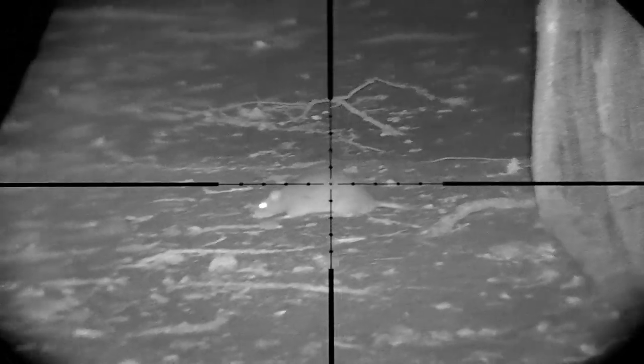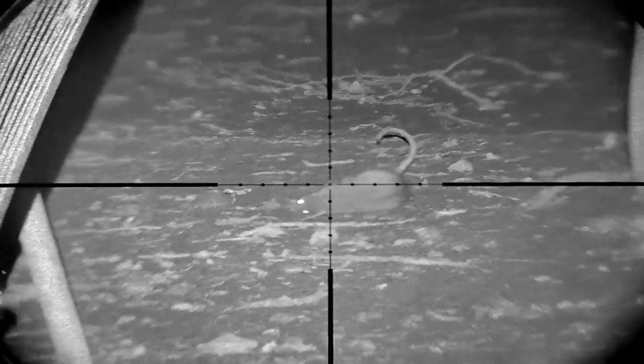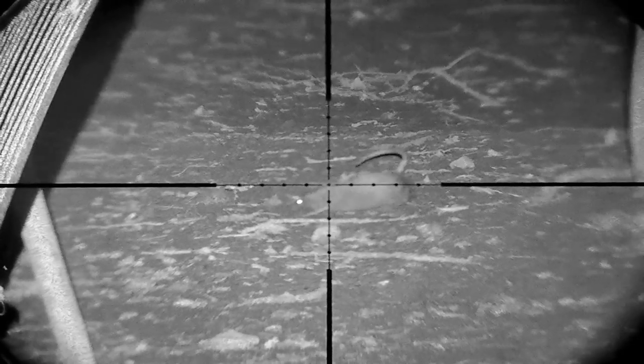Quick range check. That's more like it. That rat didn't know what hit it.